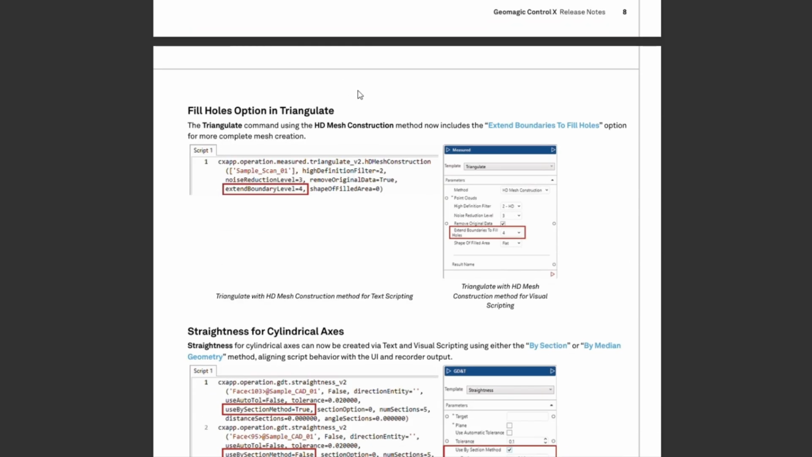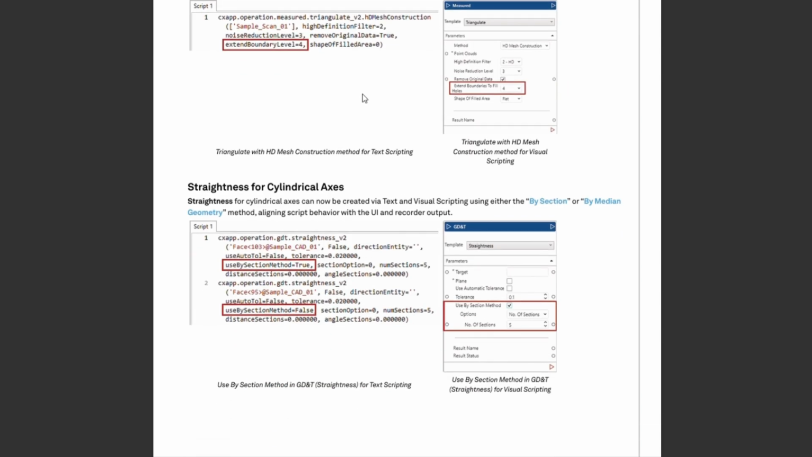Also, we have the triangulate command using the HD mesh construction, which now includes the extend boundaries to fill holes. So you can fill more holes automatically when you do that HD mesh construction. This is available in the regular non-programming Control-X as well. But obviously, if you're making a script, it is very nice to have all of the tools that you are used to using when you're just programming or healing a mesh inside Control-X itself. You can now do that, or you can now script it as well.